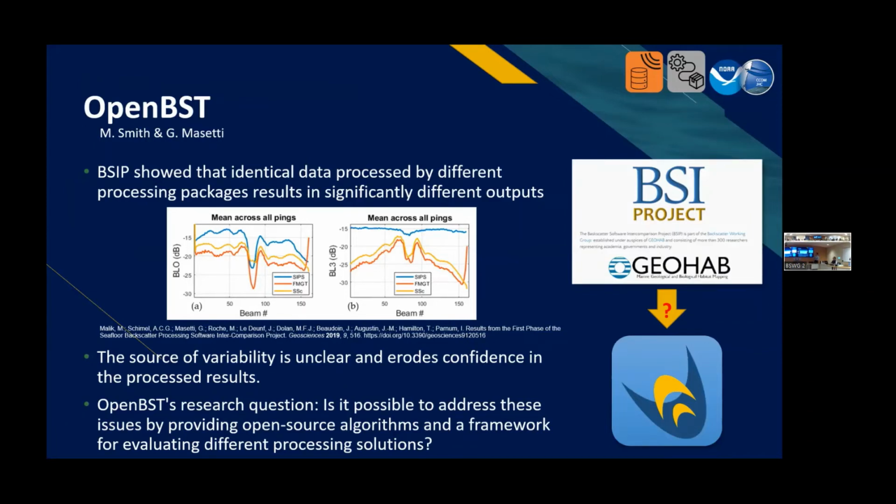So what was spun out after the BSIP, initially by Giuseppe, was the OBSD project. And it had this goal of addressing some of these issues by providing open source algorithms and a framework for evaluating these processing solutions. The reality is that it's been a project that's been somewhat stalled.